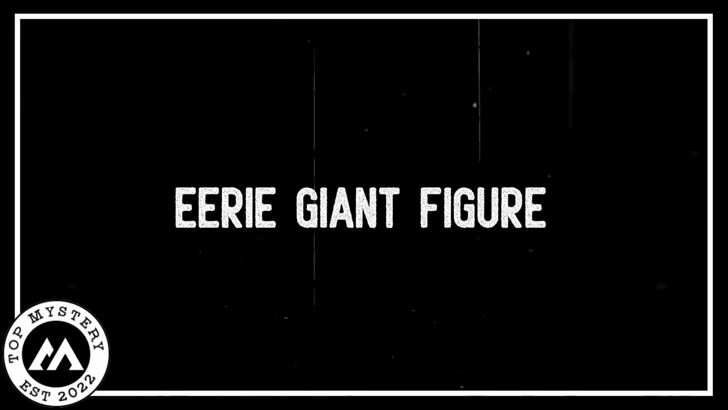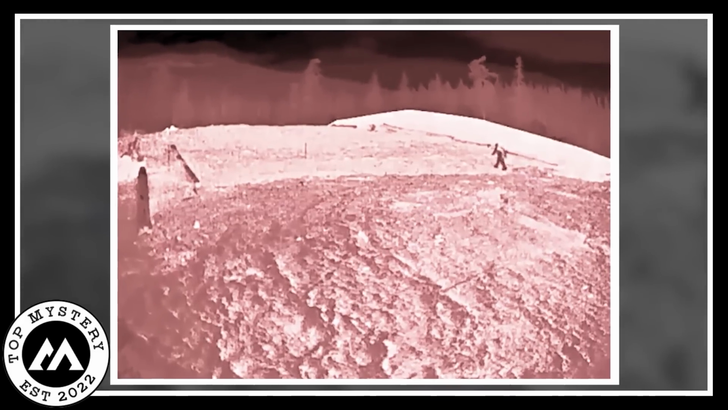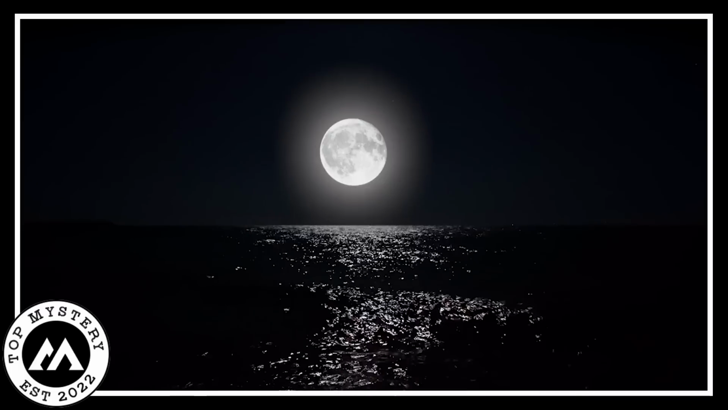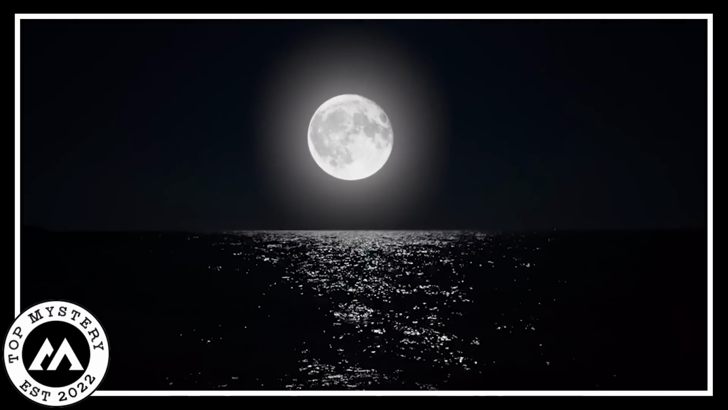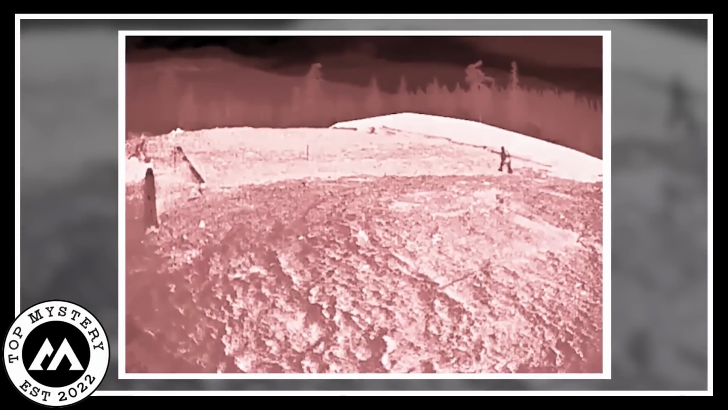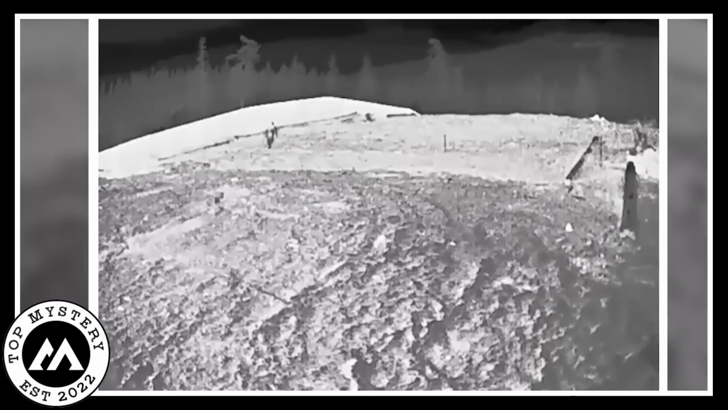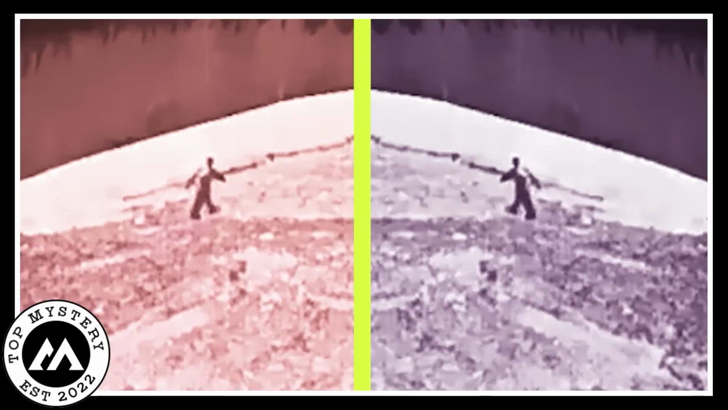Eerie giant figure. In the dark of the night, under the spooky glow of a moon hiding behind ominous clouds, something strange unfolded on the lonely I-90 bridge known as the Keechelus Lake Wildlife Overcrossing. Have you ever felt like you're in a nightmare? Get ready, because the camera caught something so weird that it doesn't make sense and gives you chills.